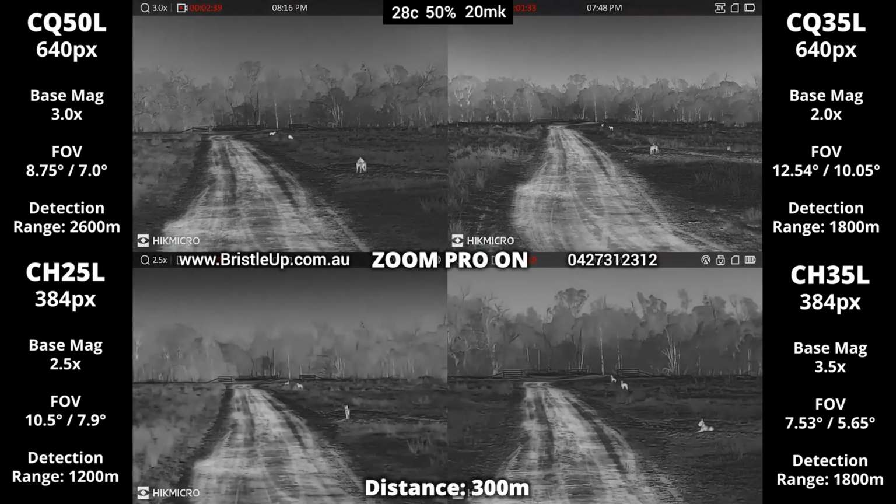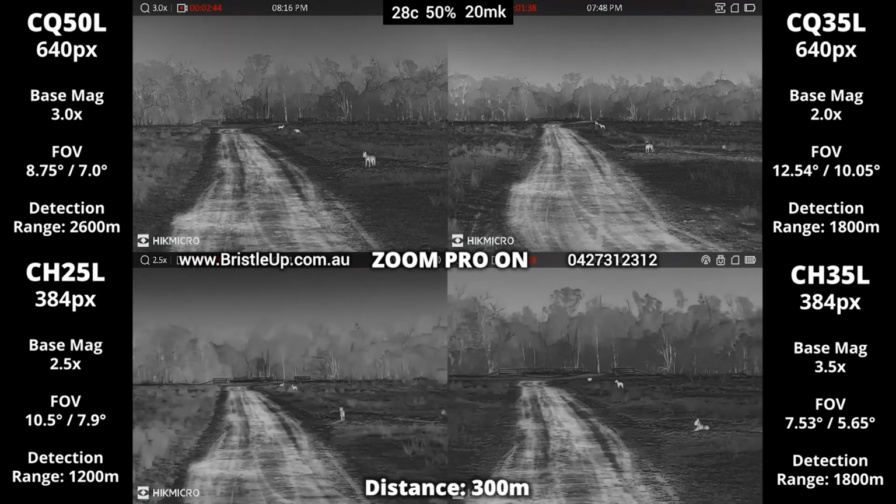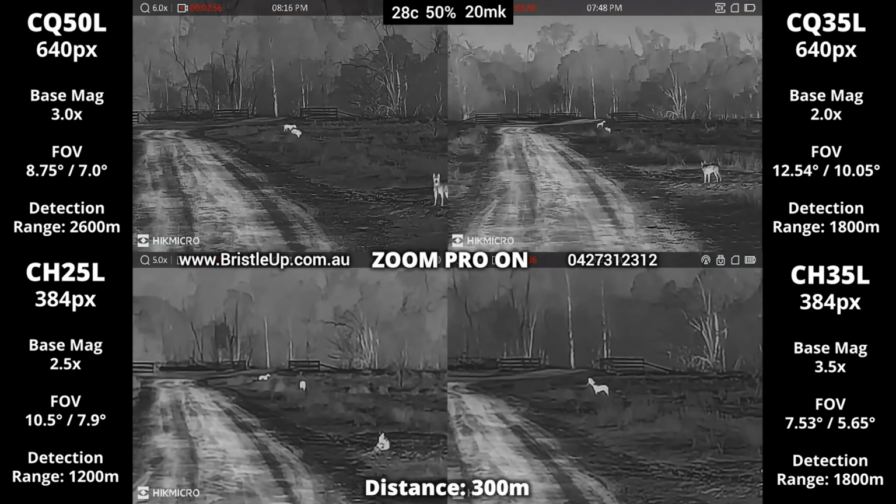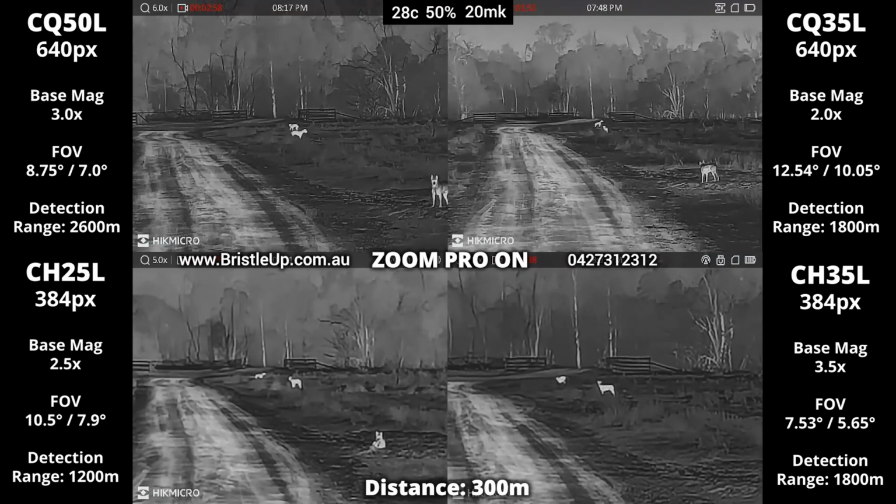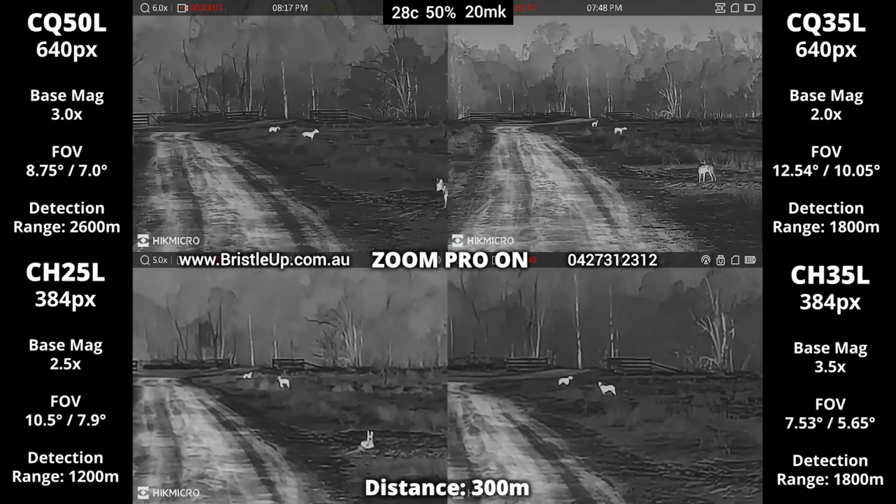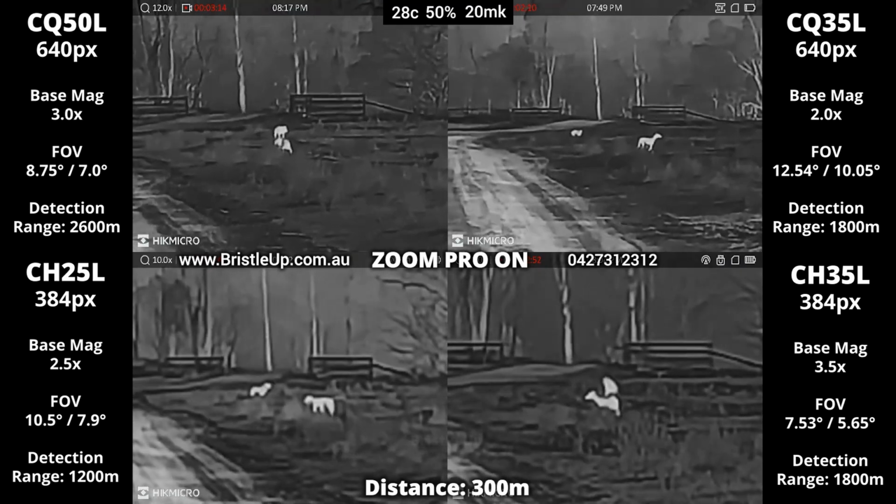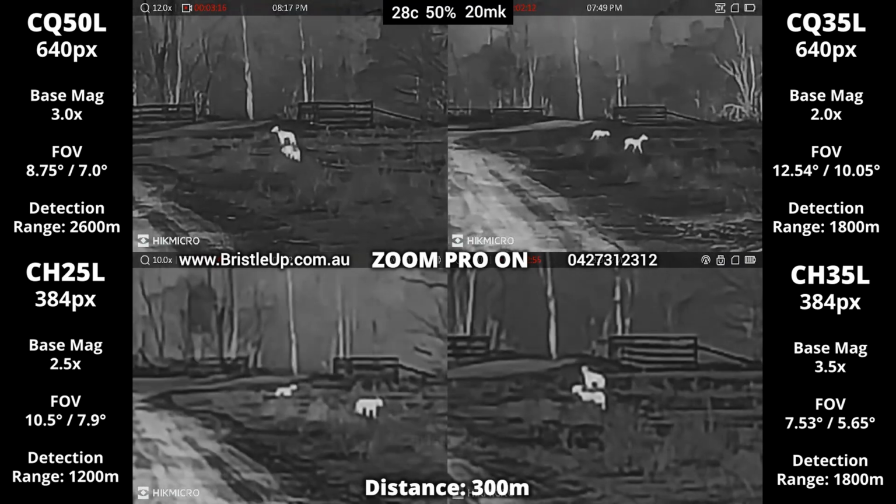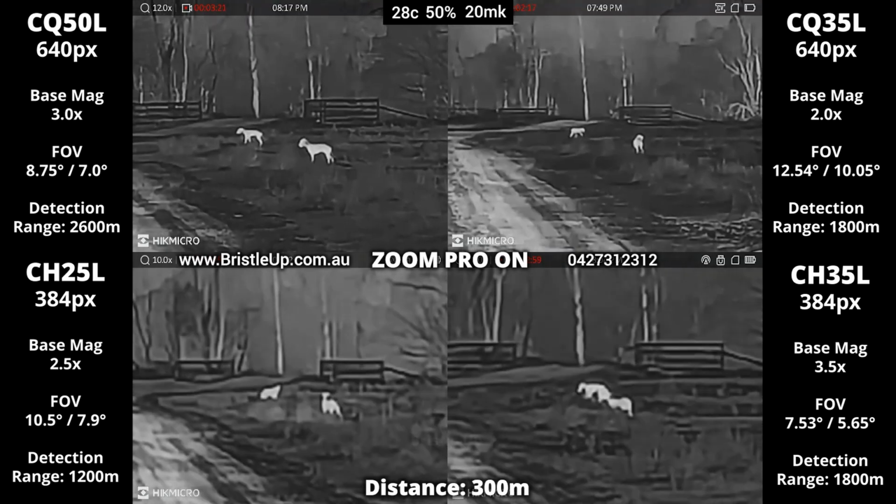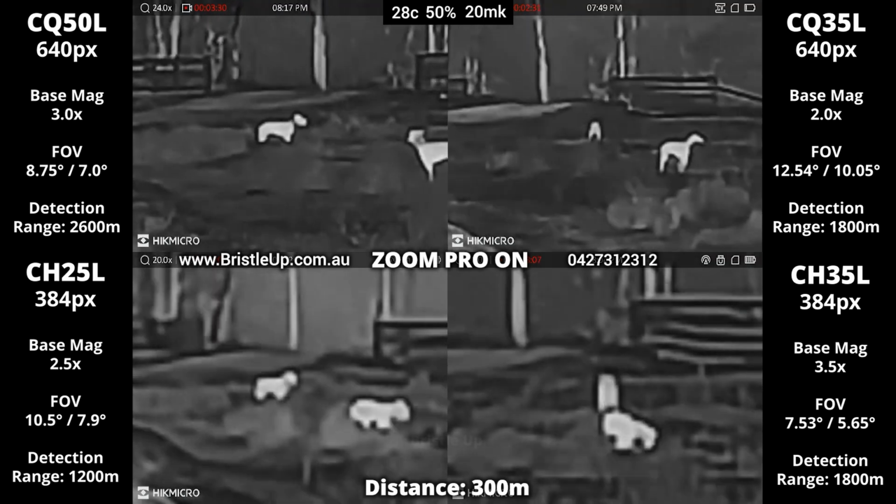What I've found to show real-world differences in quality between different brands and models is the millikelvin rating combined with the image algorithm and the processing power of the unit. This appears to me to determine the overall image quality. Generally speaking, the lower the millikelvin rating, the better the image quality and better they perform in tough conditions such as high humidity.